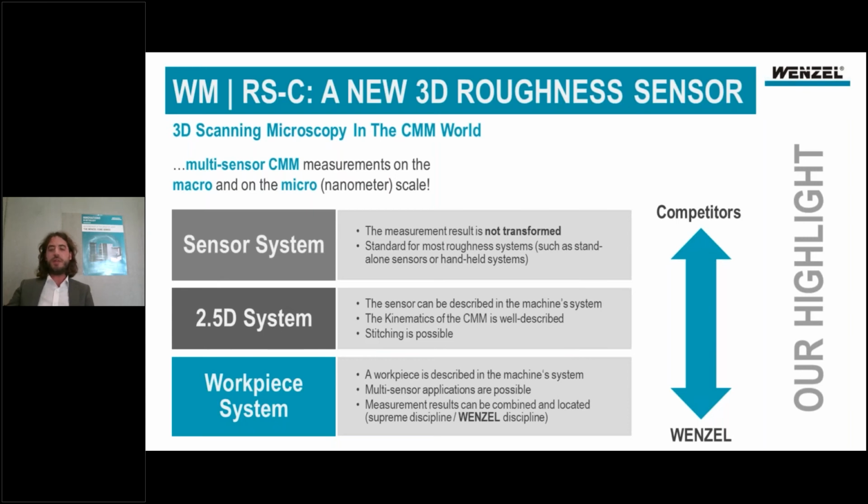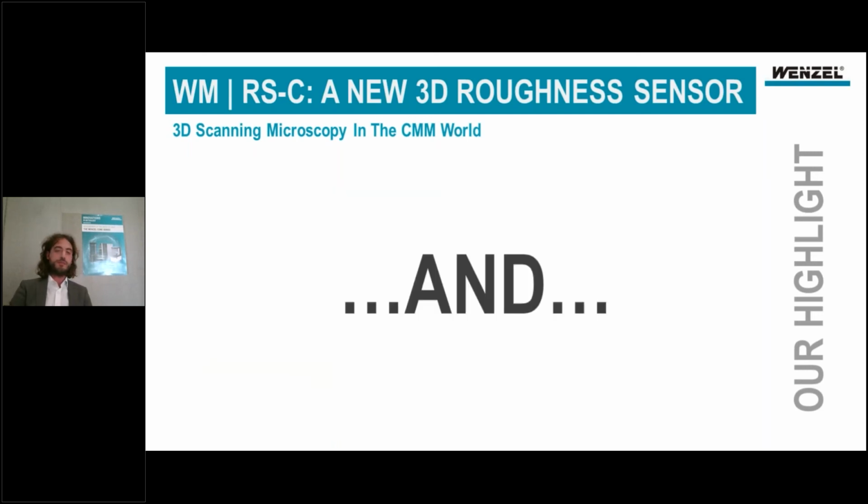That's the reason why we decided to go the third way, to measure in a workpiece system. Meaning you describe your workpiece within a machine system, in a CMM, and then you are free, for example, to use multi-sensor applications as well. This is the king, the supreme discipline, or we call it the Mansell discipline. This is really cool, and you can do plenty of things with this option. And this is the most important thing: you can do it on the machine while using the machine.